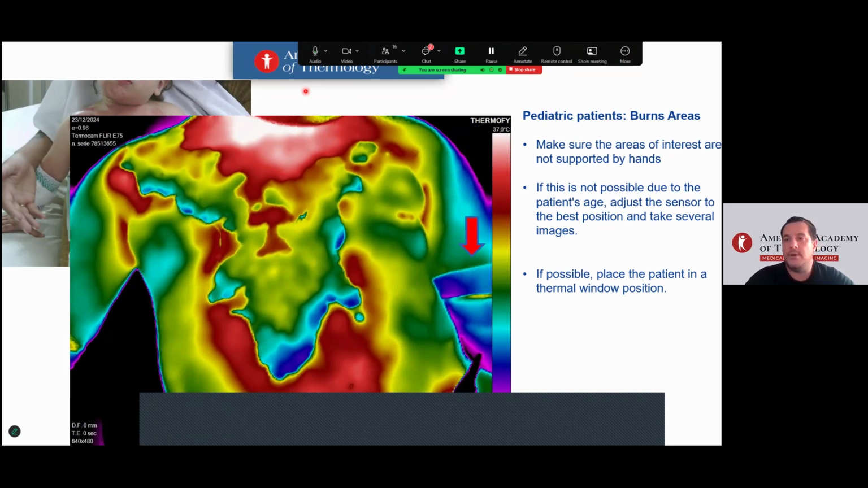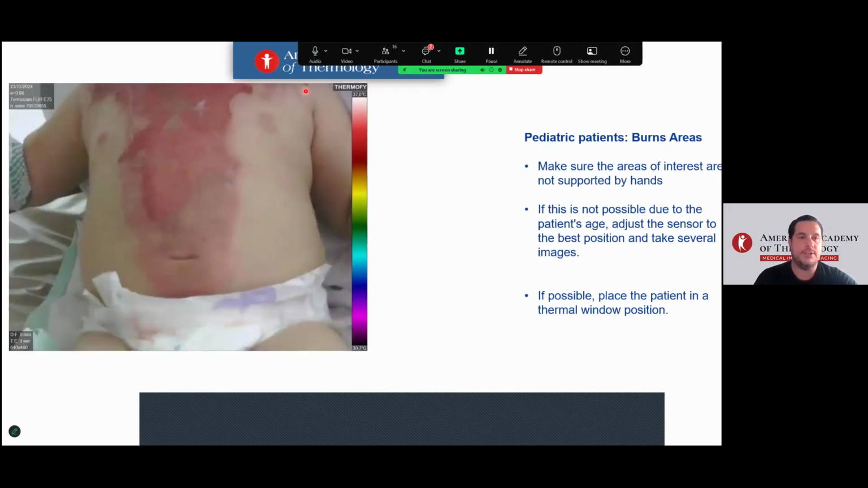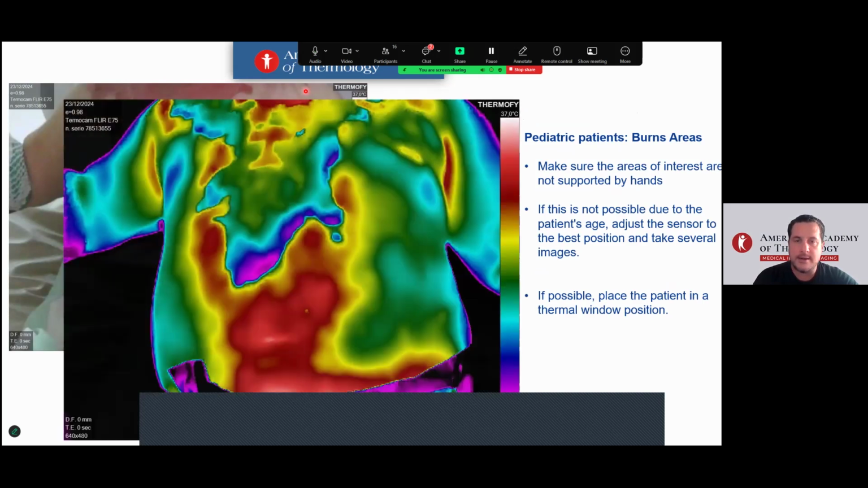If it's not possible, adjust the sensor to the best position and take several imagings, not only one. If possible, place the patient in thermal window position. See the next imaging. This is the first thermal position. No hands on your parents, and it's much clearer to analyze the imaging.